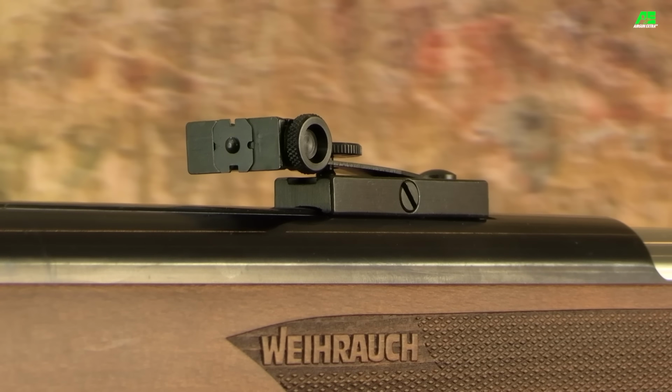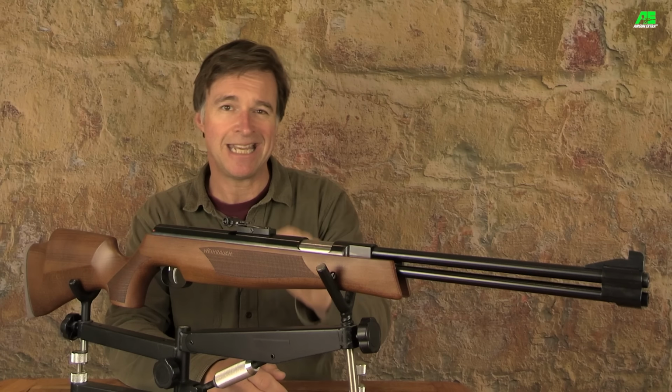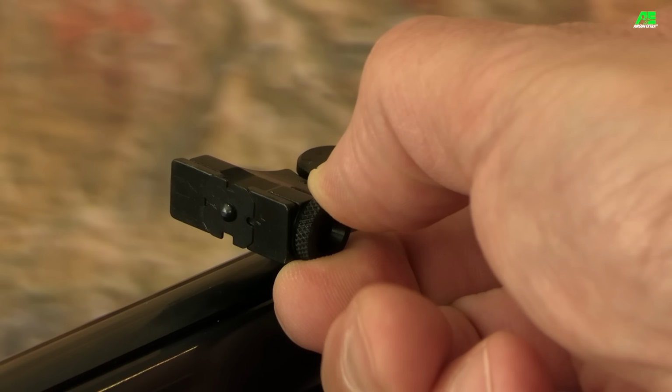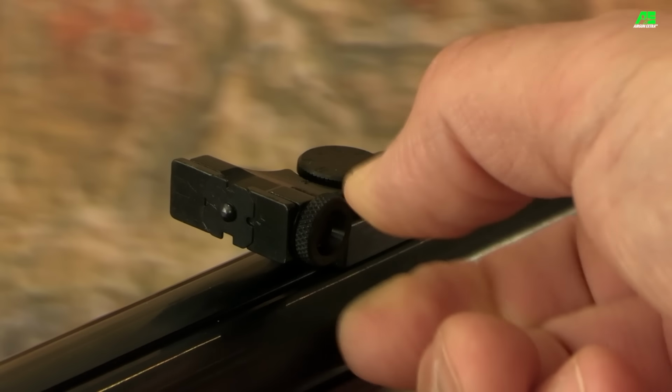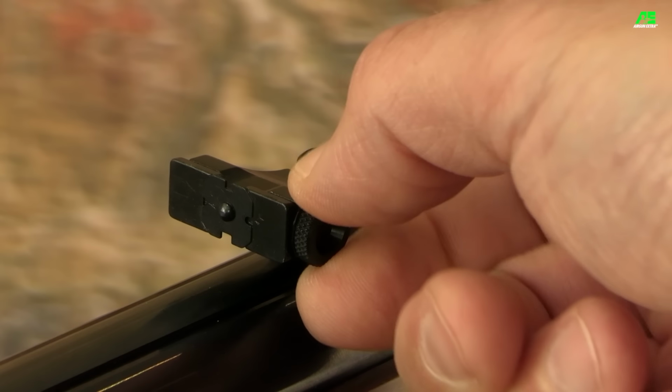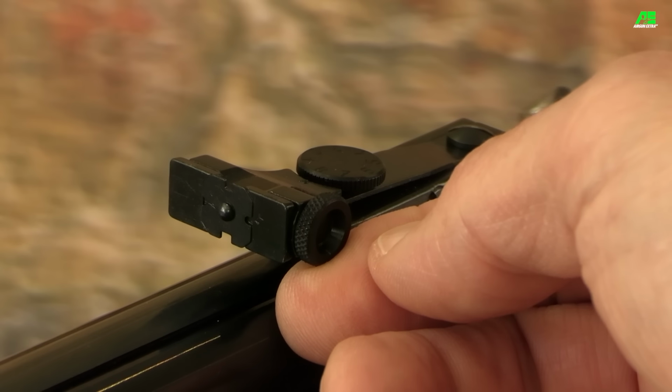Now the rear element can actually be rotated to give you a choice of 4 different notches. Now these are quality open sights. They're made from metal, and the windage and elevation dials turn with clear, positive stops for precise and confident adjustment.